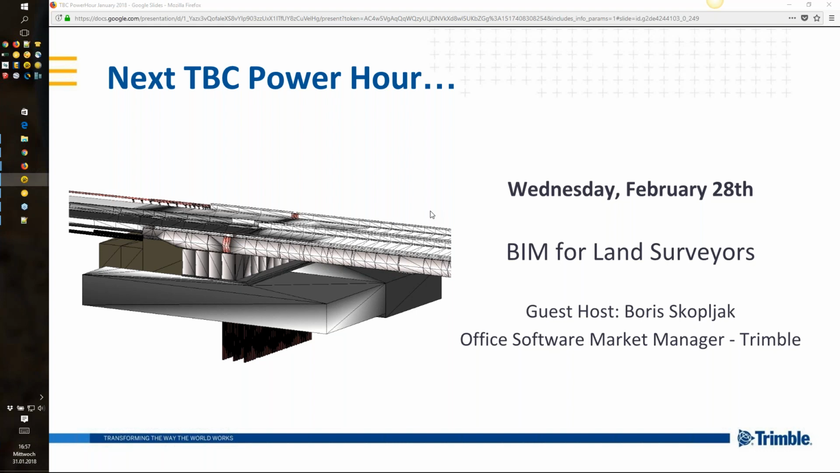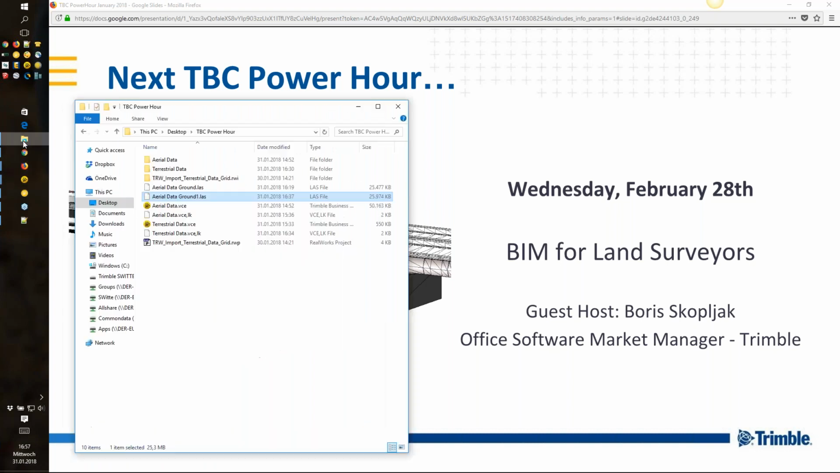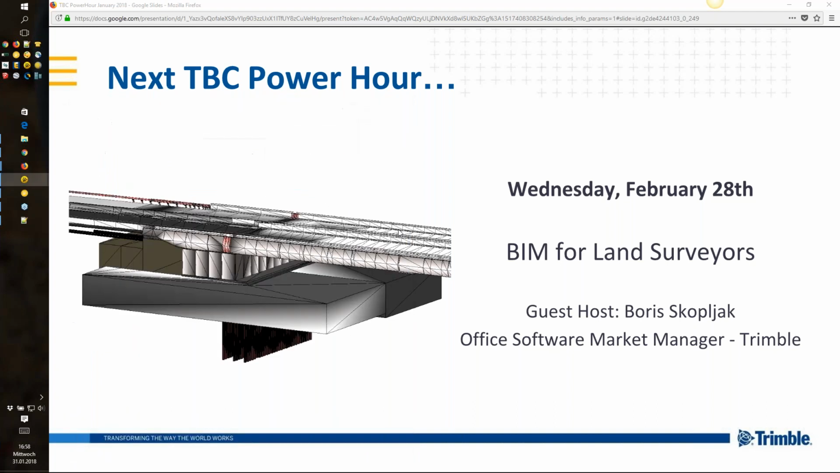So from the TBC side, we have to export this ground information to RealWorks as grid. Because once we're exporting from TBC to grid, we've already implemented the scaling, so then Trimble RealWorks can handle that information.